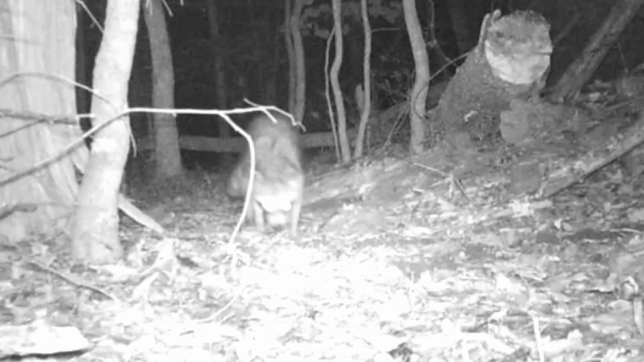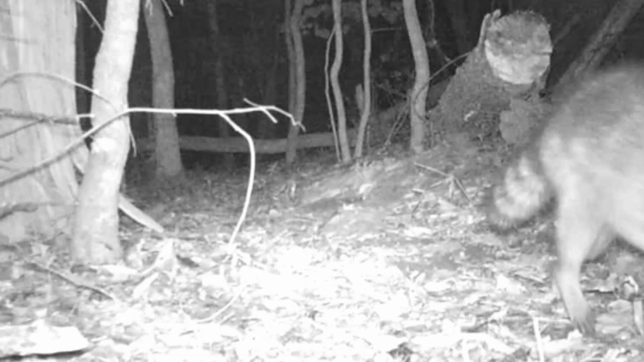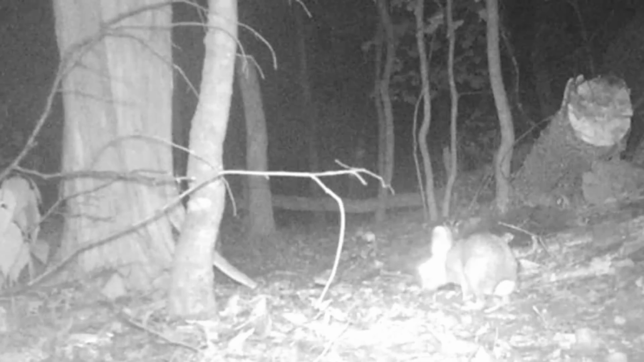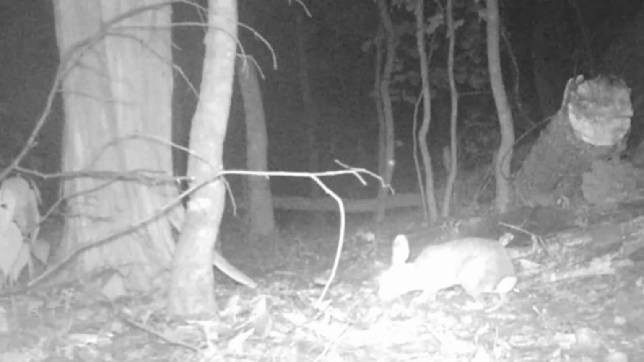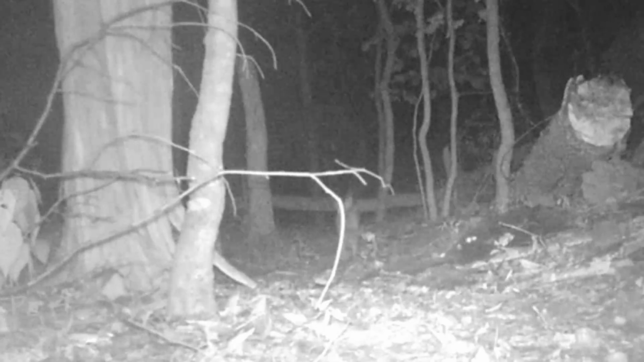Up here on the ridge, coon moving through, but we know where he's going. He's heading to that pond. And these little old rabbits, with all these predators running around, I'd say they're really nervous. They get a scent of something, they run off. Yep, the coons are at the pond. Let's go check it out.